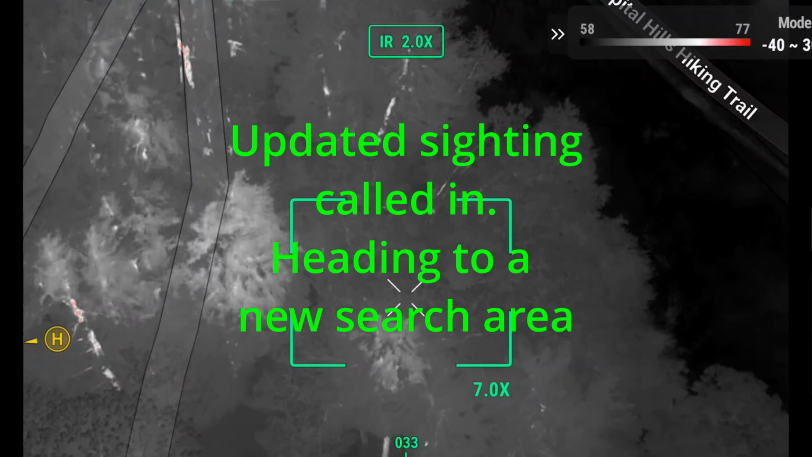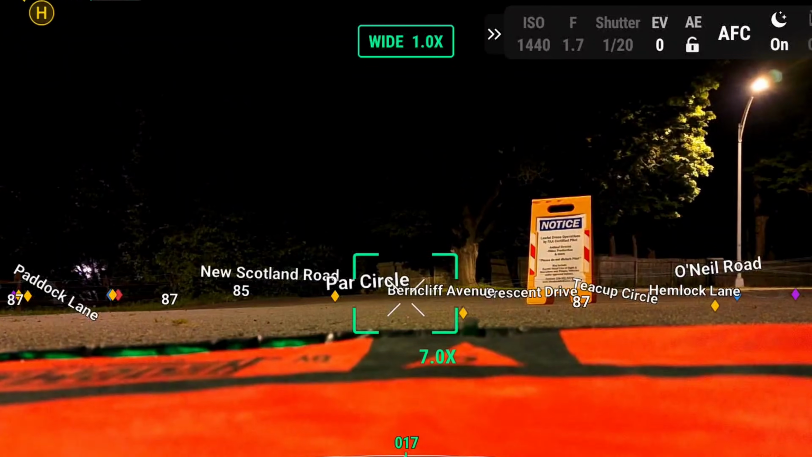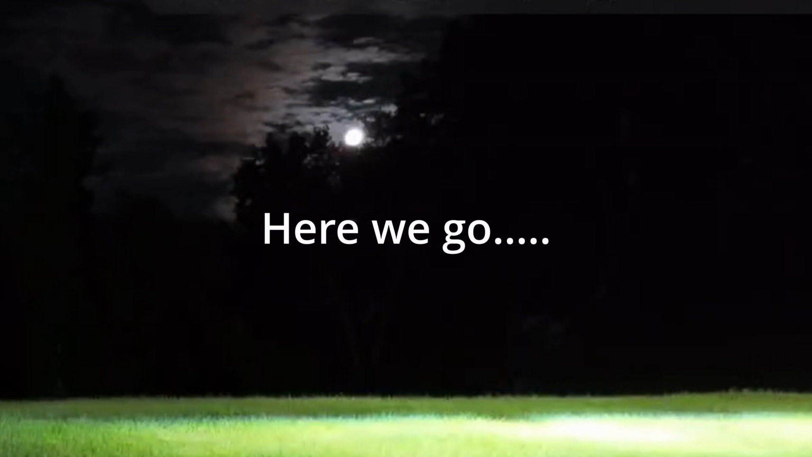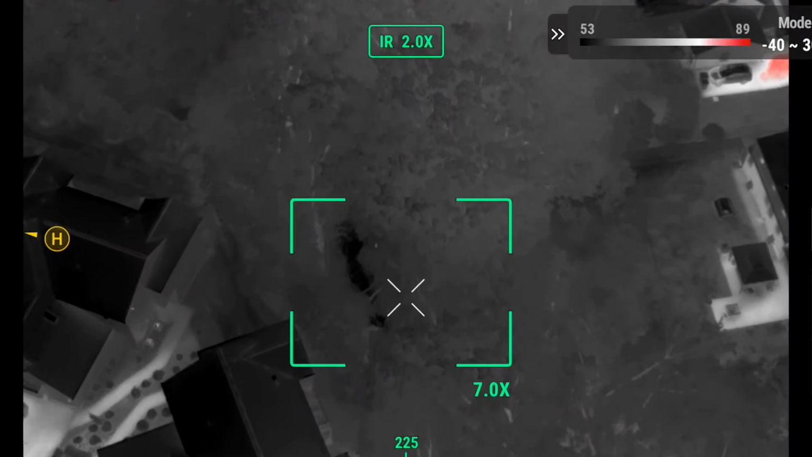Other side of 85. Yep. It's a mile and a half from here, so we have to relocate. A fresh phone call and a fresh sighting about an hour or two old redirects us to about a mile and a half north and a new neighborhood.